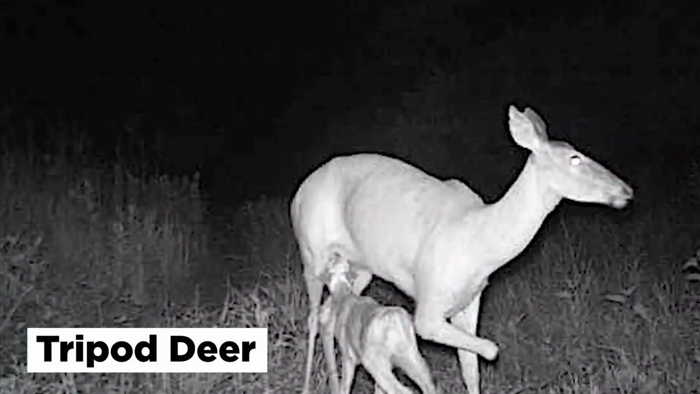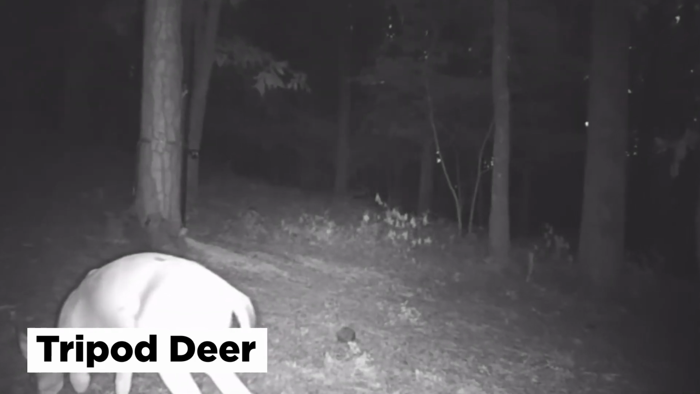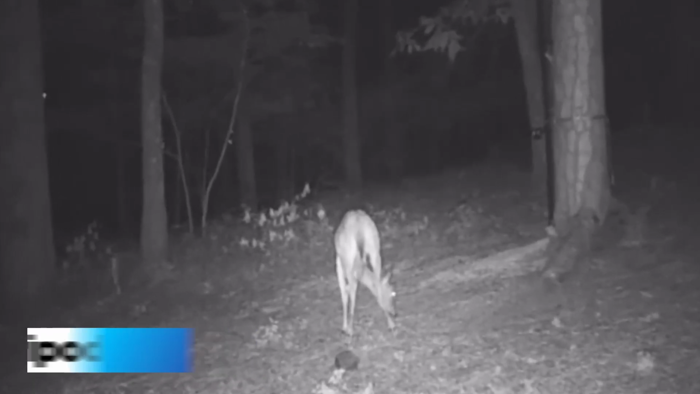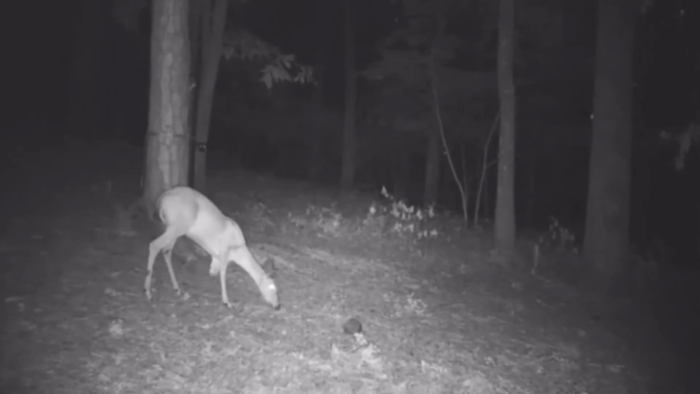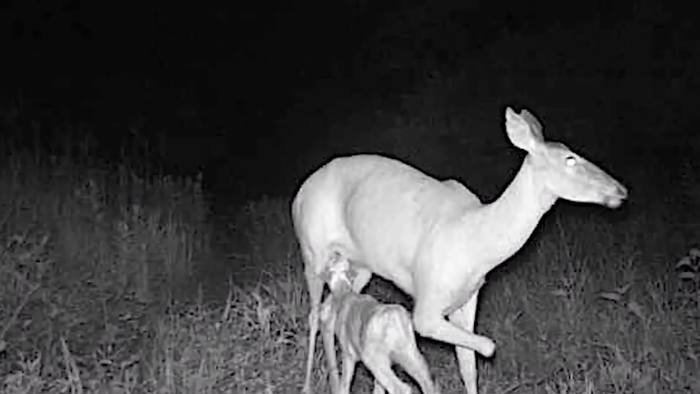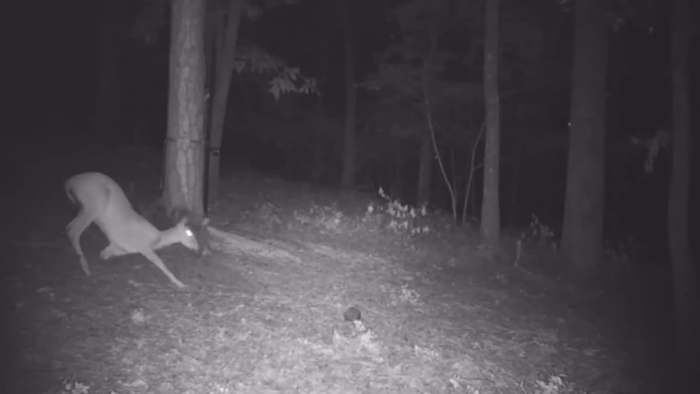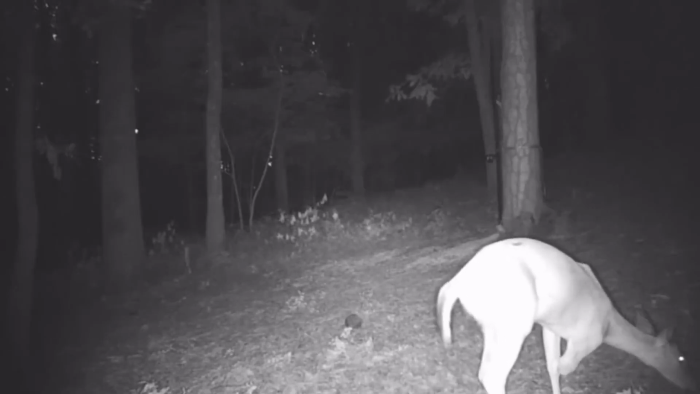Tripod deer. This deer was caught on trail cam in the year 2015 and has been the center of focus for researchers ever since because of its unusual appearance, as it is missing the left foreleg below the knee joint. But clearly that's not enough to stop her from living a normal life, as despite her injury, the doe not only contributes to the herd by giving birth almost every year, but she is often caught by photographers doing just fine and not even slightly bothered by the missing leg.